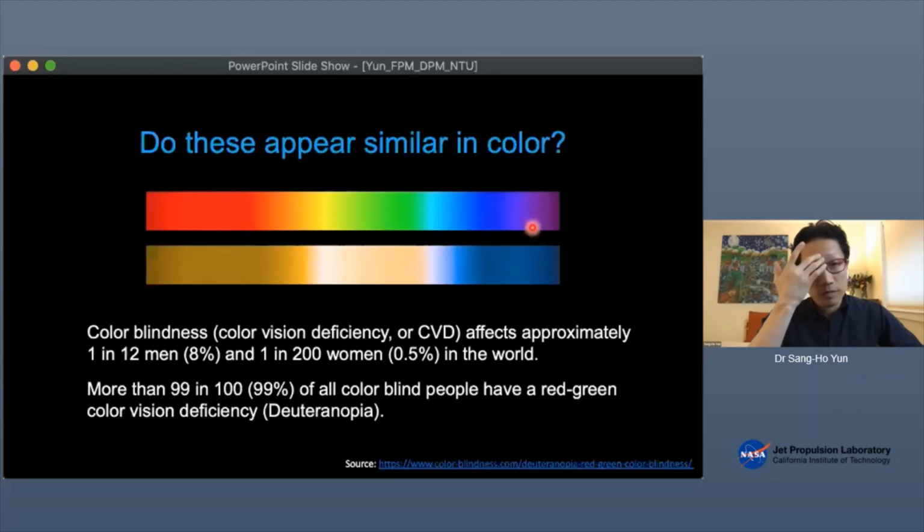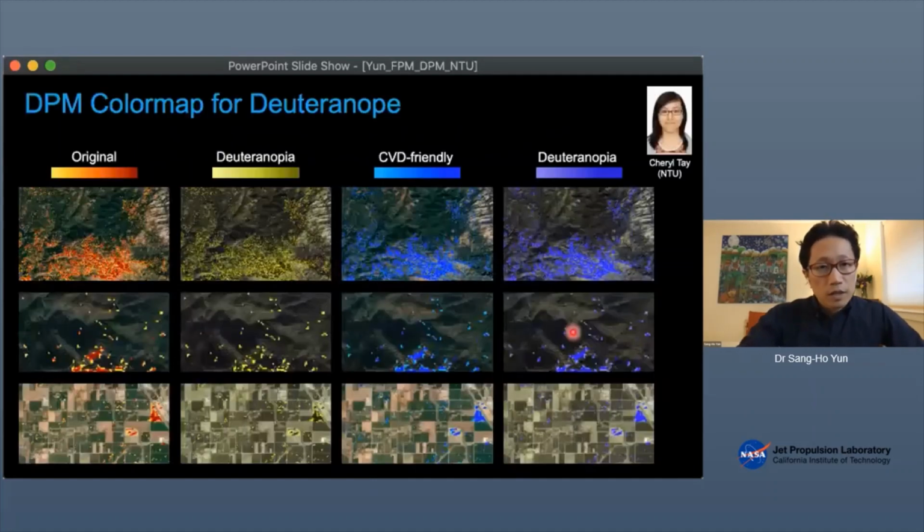I wonder, do some of you see these two color bars as almost the same in color? So this is to accommodate, with our statistical knowledge, that 1 in 12 men in the world have this so-called color vision deficiency, or partial colorblindness. We also introduced this colorblind-friendly color palette. For example, in the original color palette, our damage proxy map is like this.